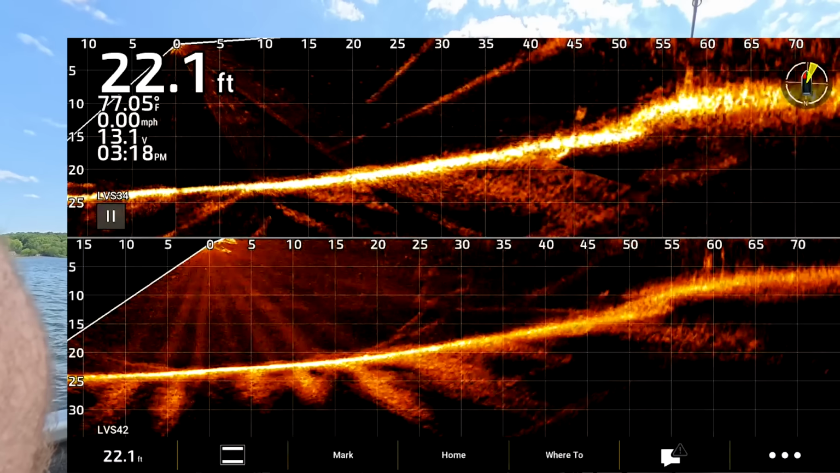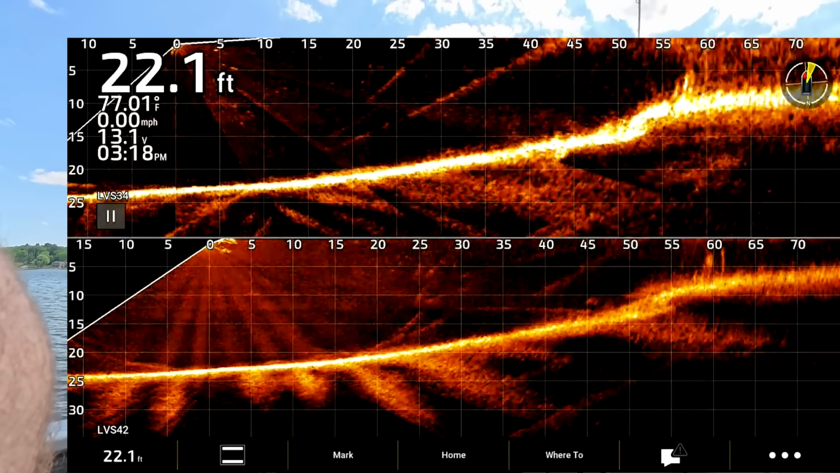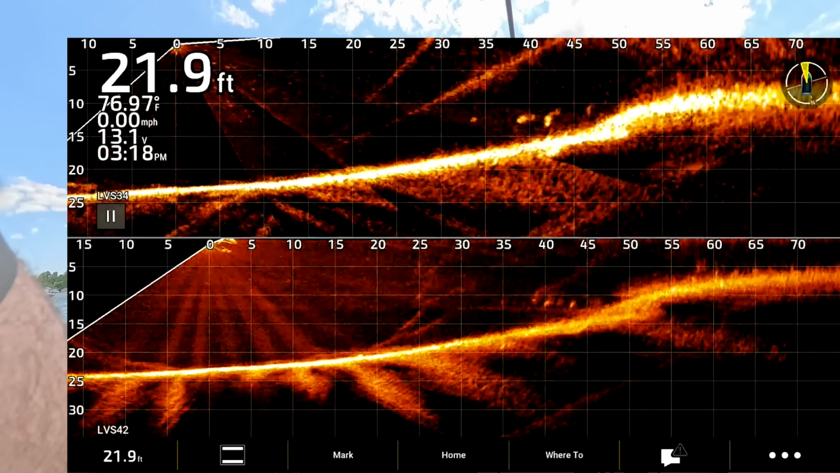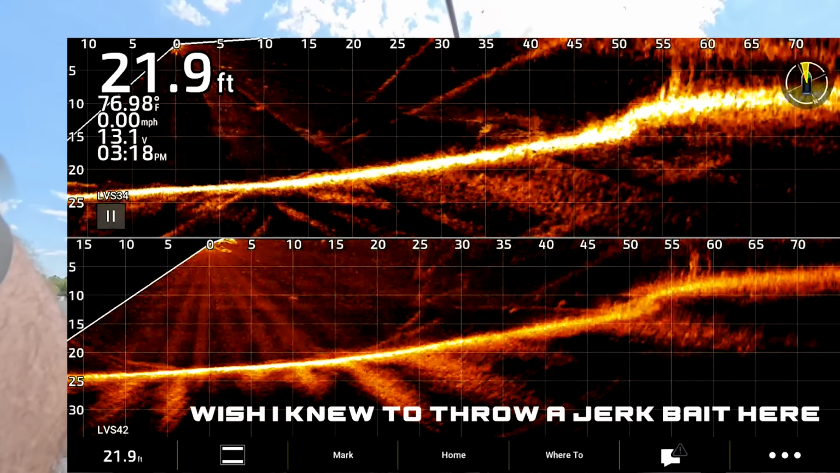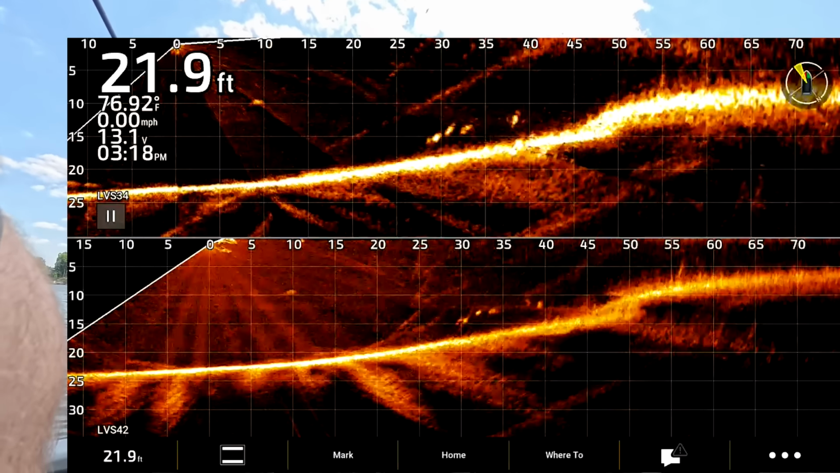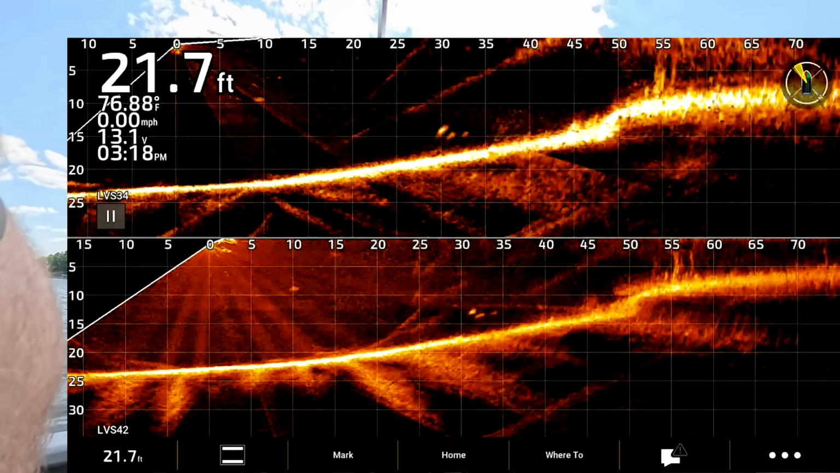Oh man, this is going to make for a good video if these fish cooperate like this all day. So you can see fish coming off on both screens. LVS34 is a little hotter. Got 4 bass on both screens, 40 foot out.